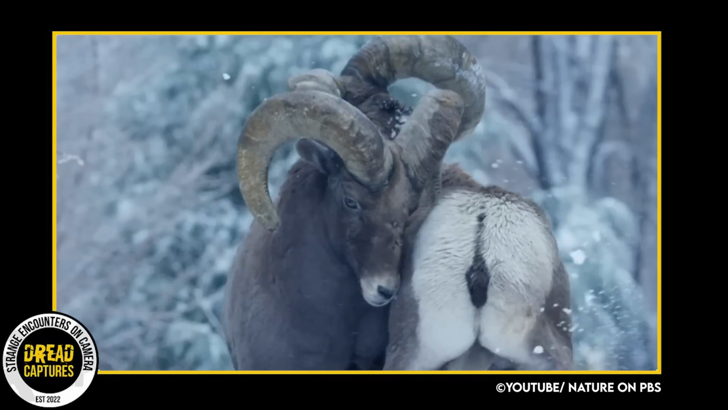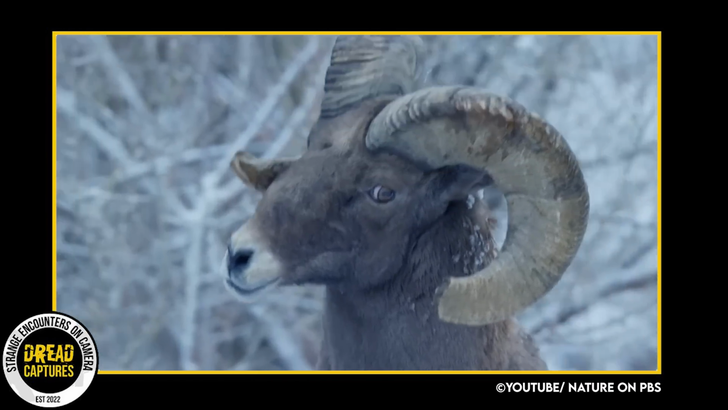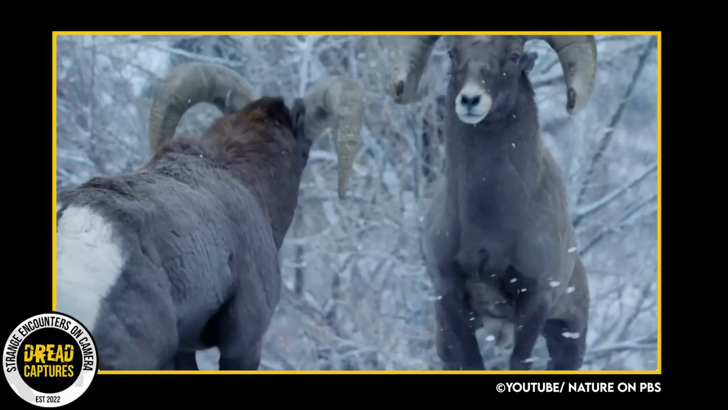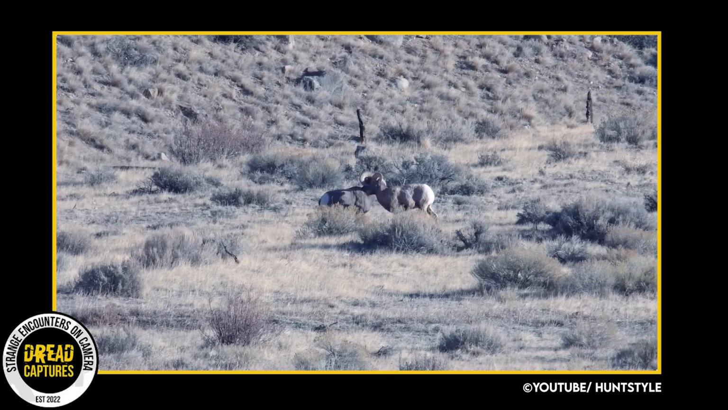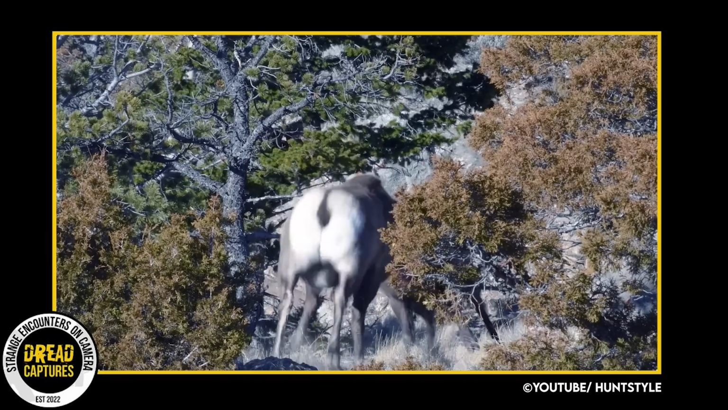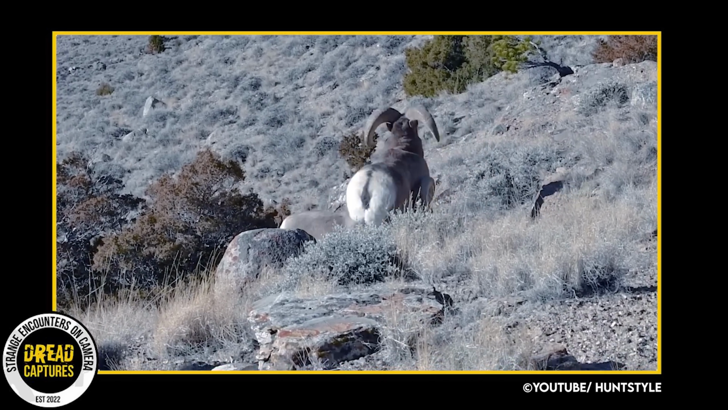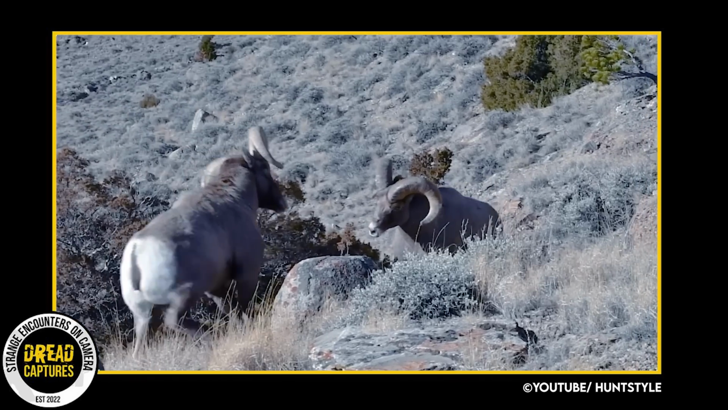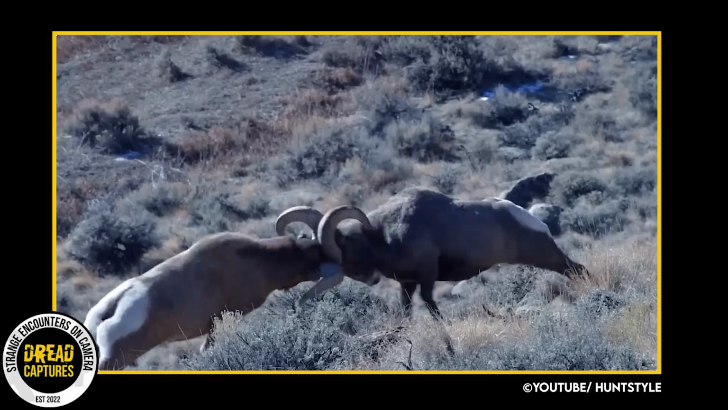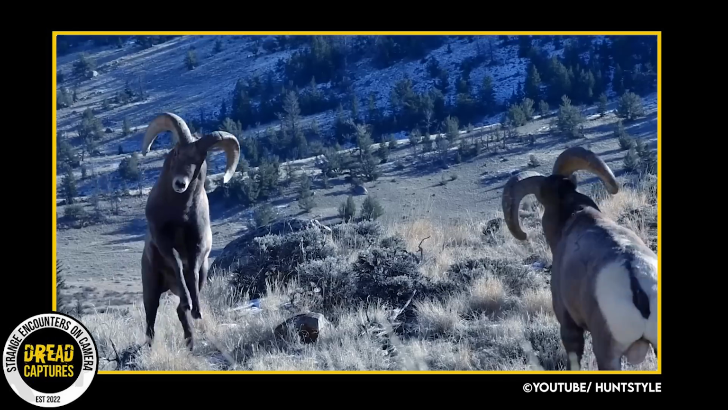Now, we've all seen rams literally ramming and headbutting each other all over the internet. It's pretty incredible to watch. During headbutting, rams will run at each other and collide head-on, pushing and shoving with their horns and bodies. The force of the impact can be quite powerful and is used to establish dominance and determine which male is stronger and more fit to mate with the females.